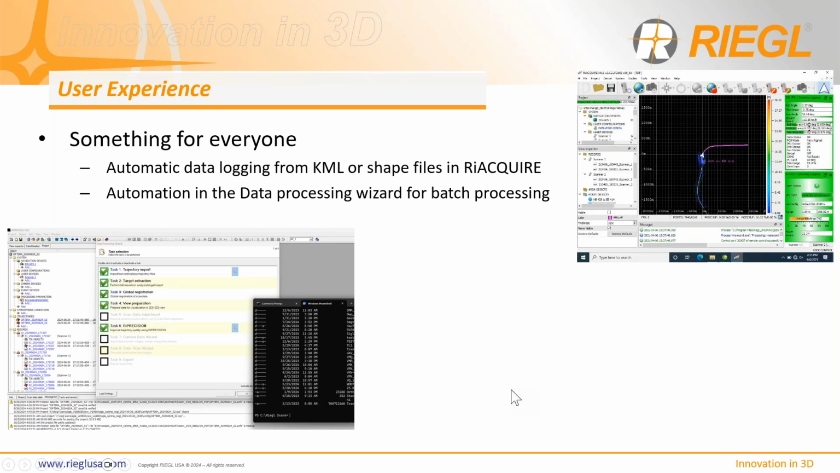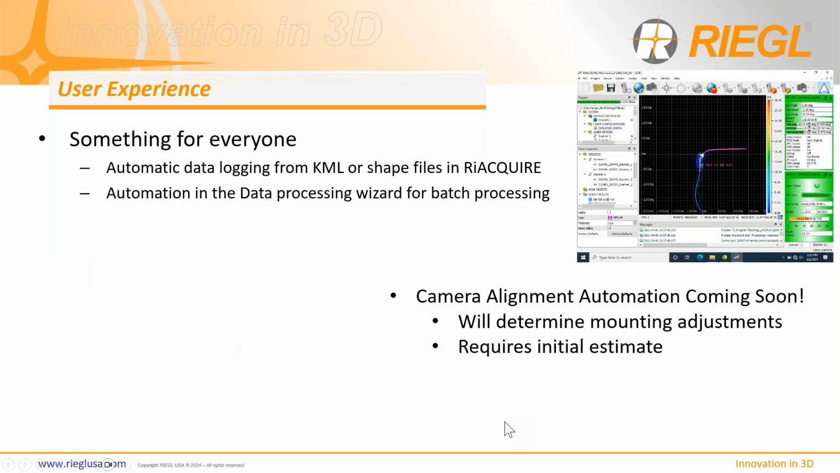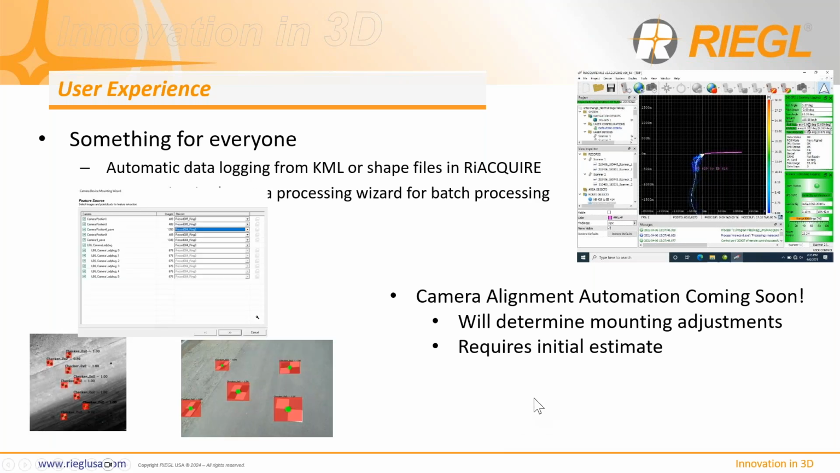And to continue that automation train right on running here, we are adding a new camera alignment feature. It's coming soon to RIEGL process, and basically it'll allow you to calibrate all of your cameras, whether it's a pavement camera using some great targets on the ground, or it's the Ladybug 6, it will be able to help you calibrate all of them.